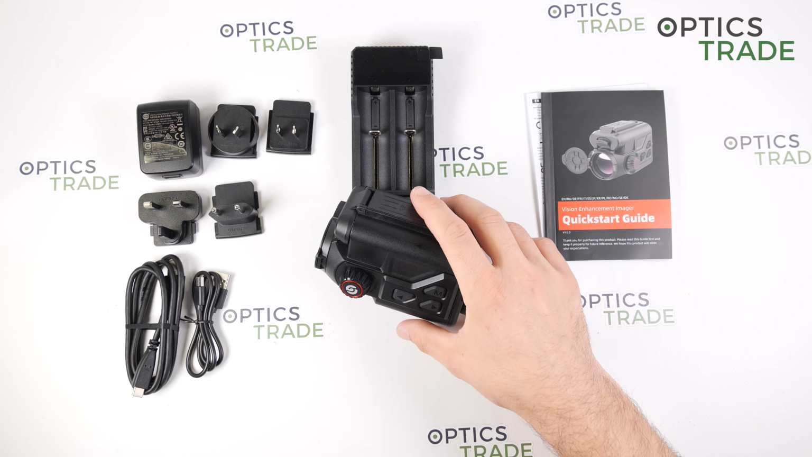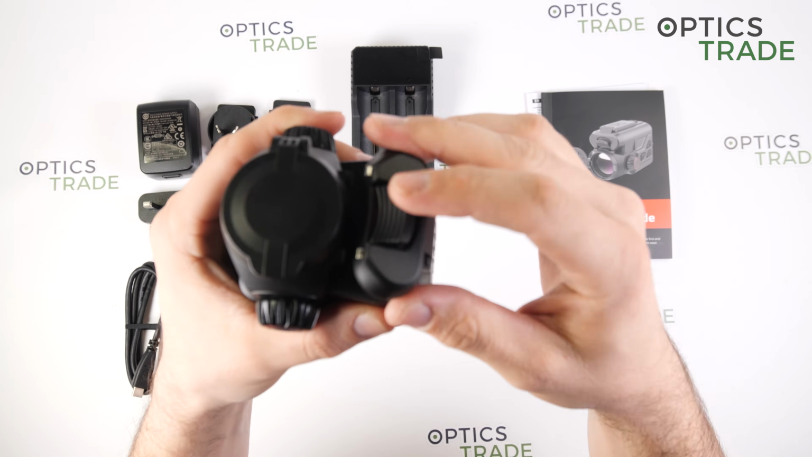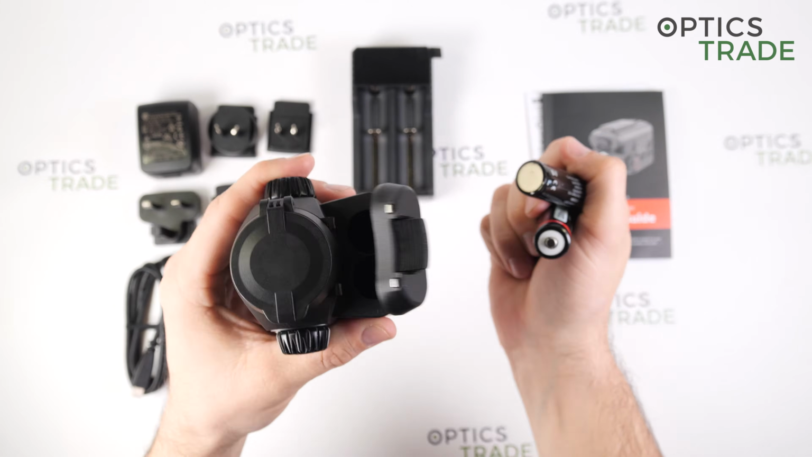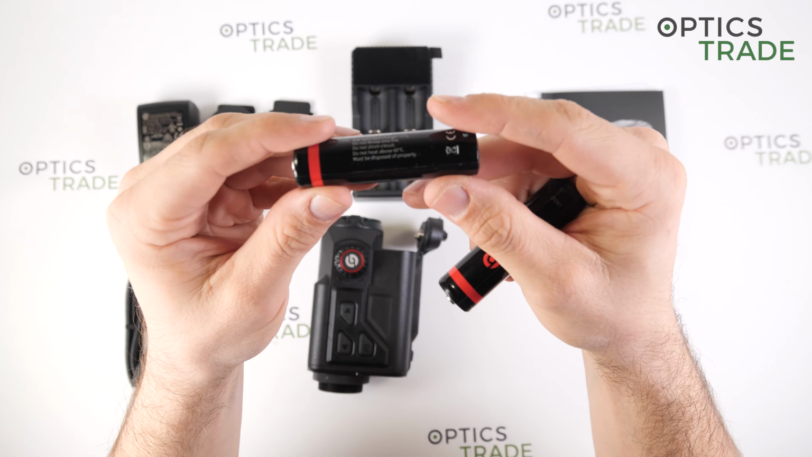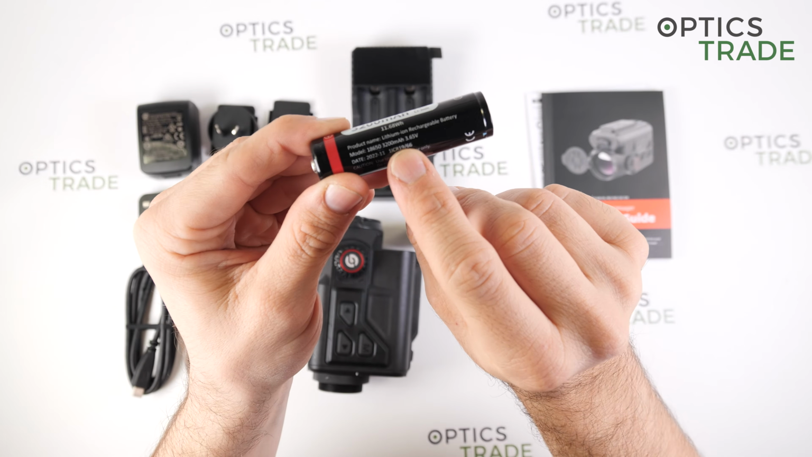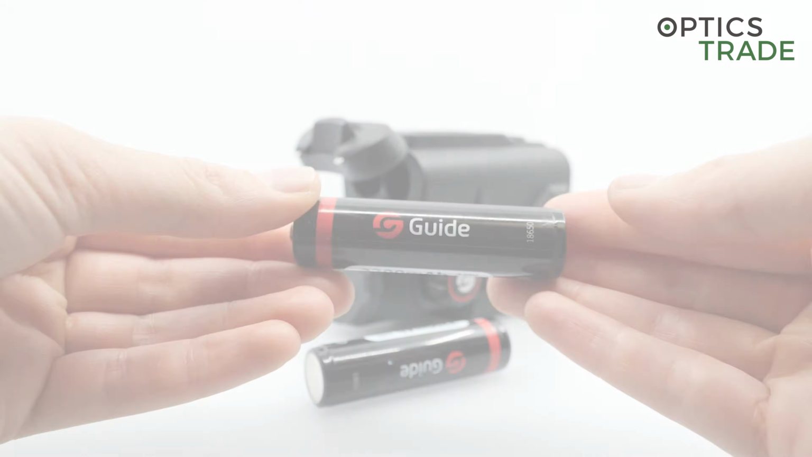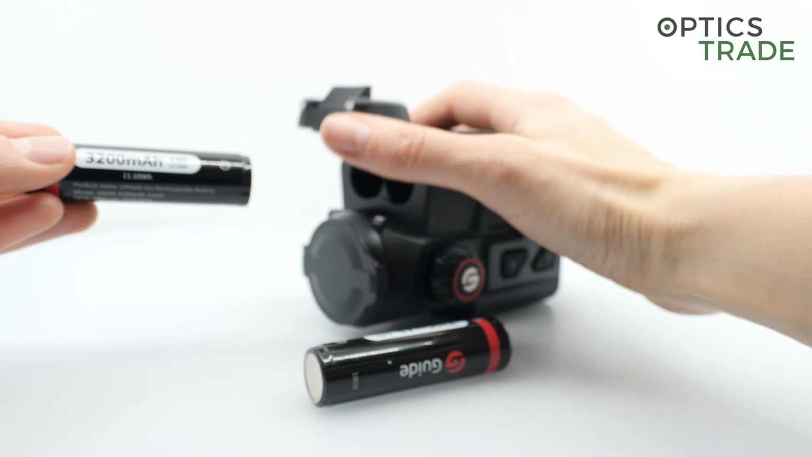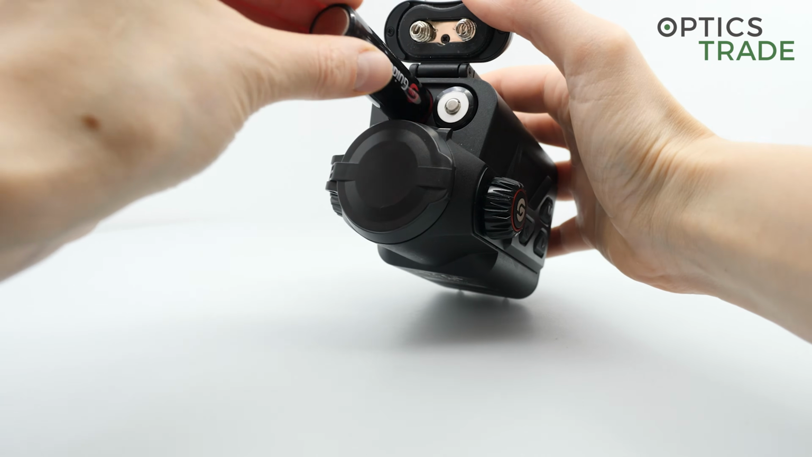Now for the batteries, they are located here on the front. To open, you just have to pull this lever up, and inside we have two 18650 batteries with a capacity of 3200 milliamp hours, so together 6400 milliamps, which is quite a lot, and with such a capacity the device should work approximately 10 hours constantly on.